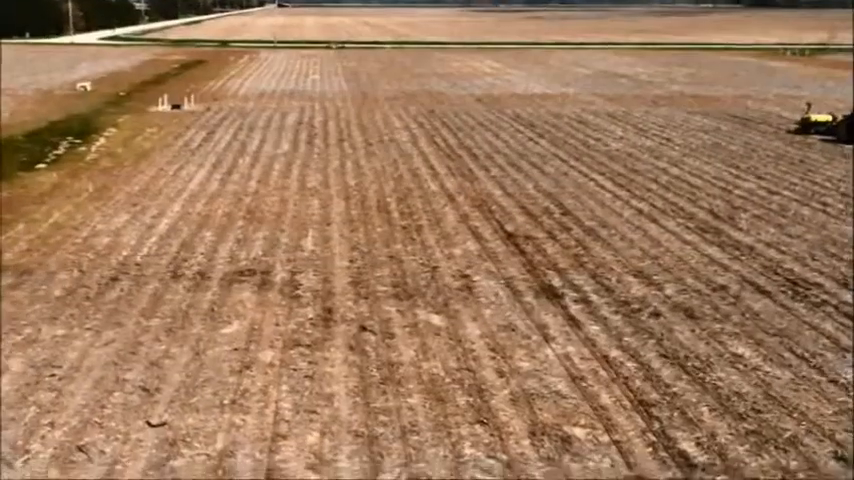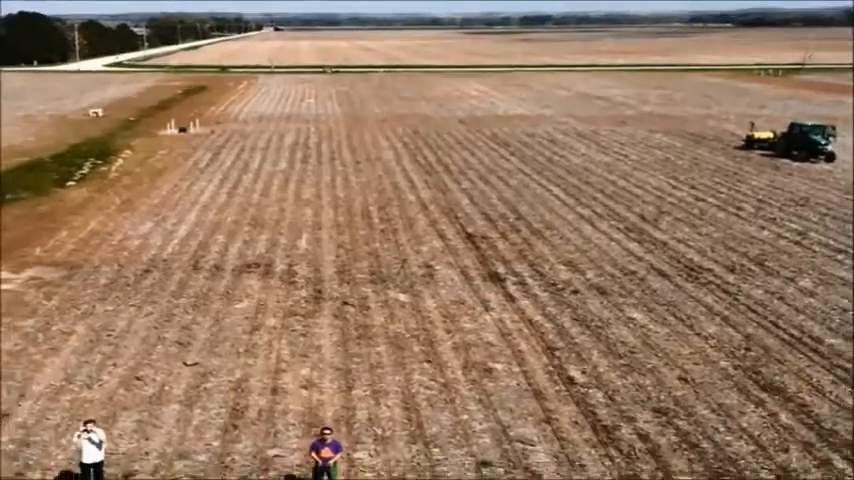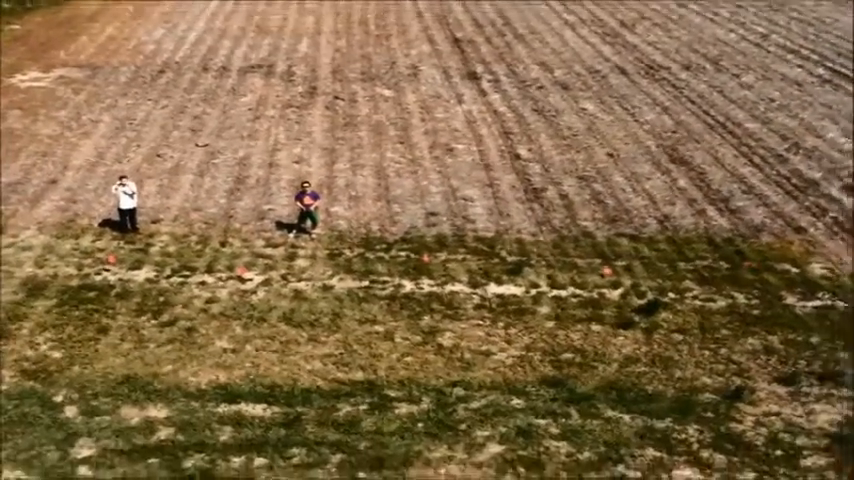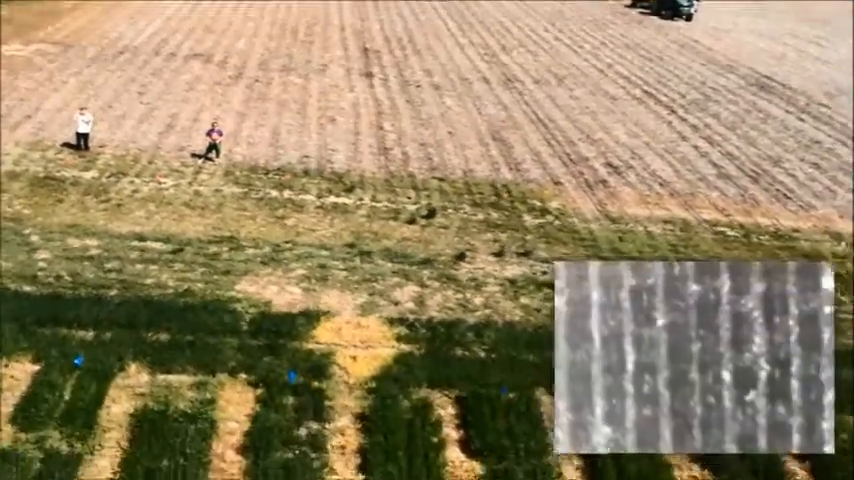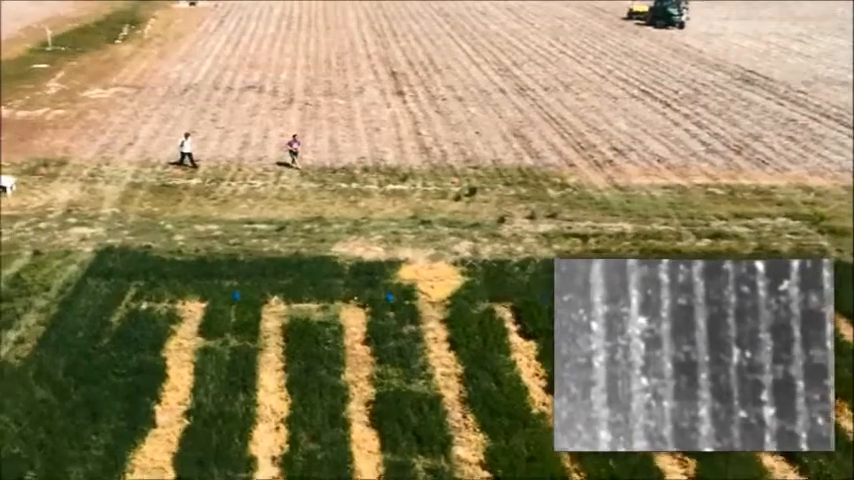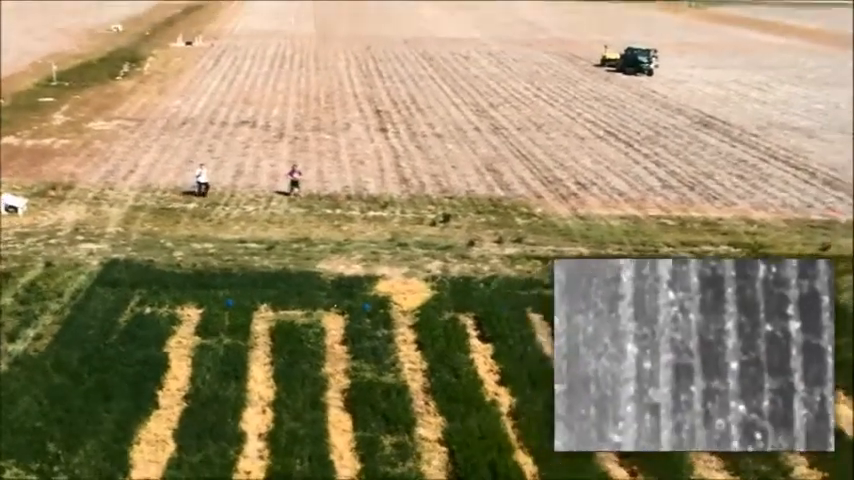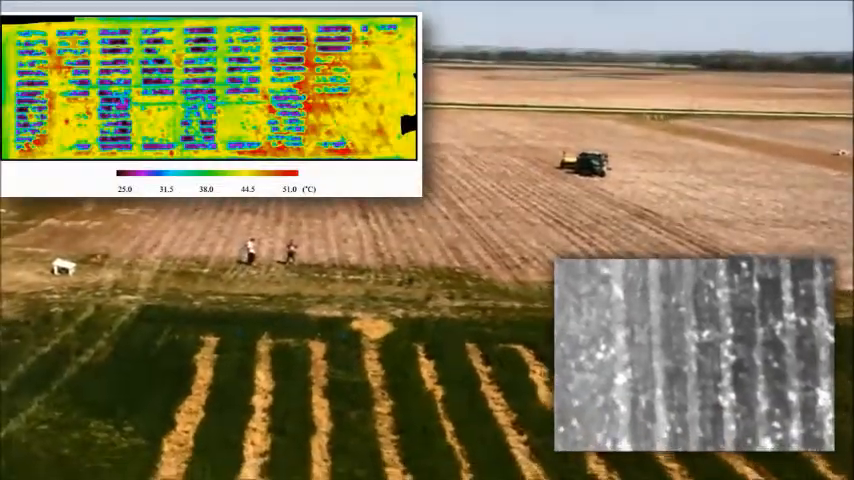However, what we see in the lab and what actually takes place in the field can be entirely different. So the true test comes when we are able to step out of the lab and into the field. We strapped our thermal camera to an unmanned aerial vehicle and thermal sensing took flight. With the drone sensing platform, our team is able to view the thermal imagery of crops as they actually exist under field conditions.